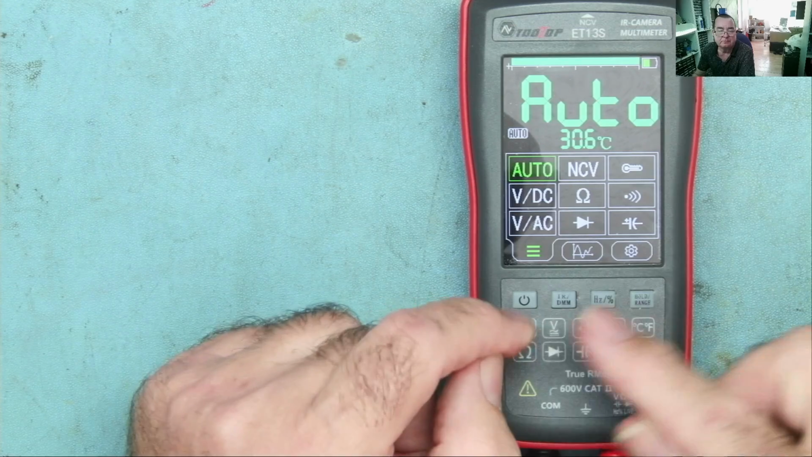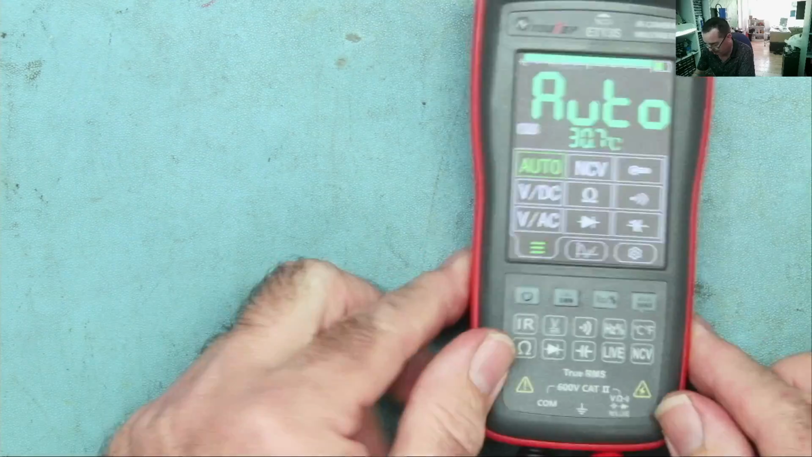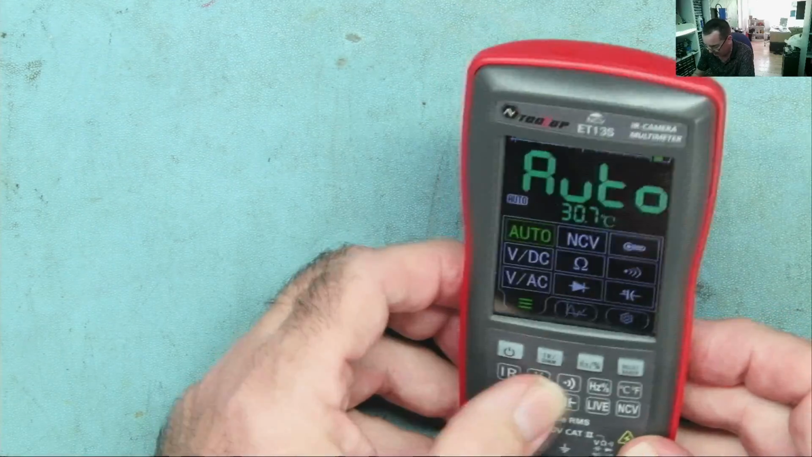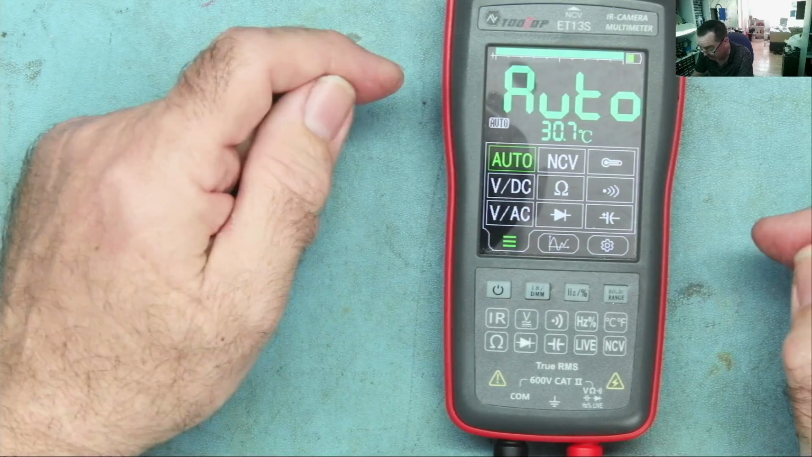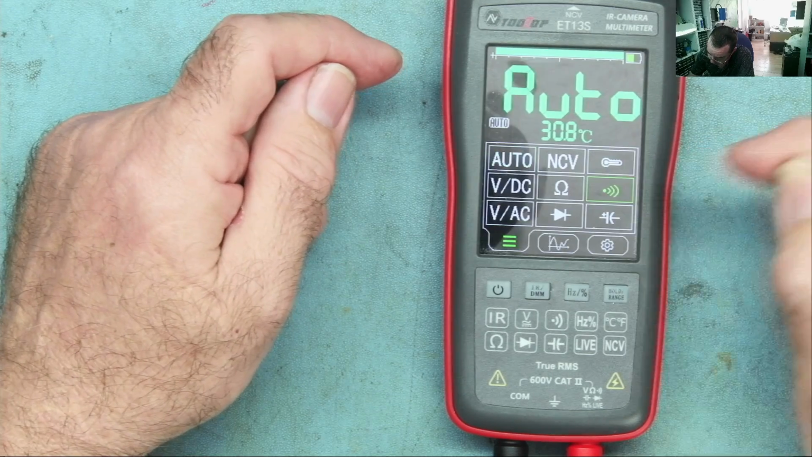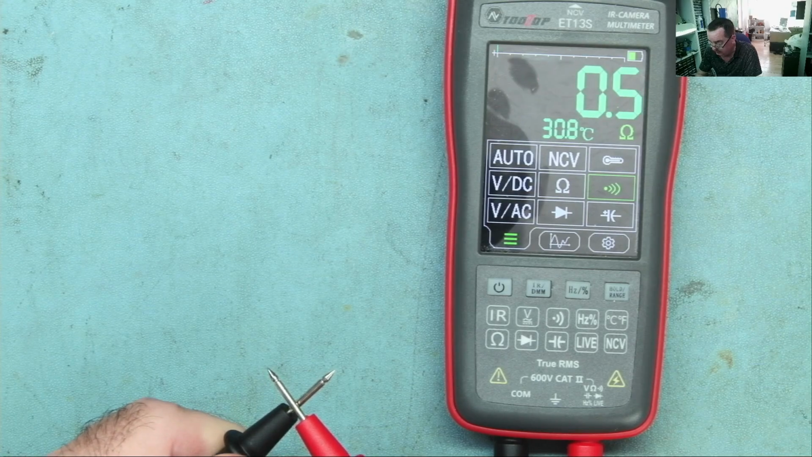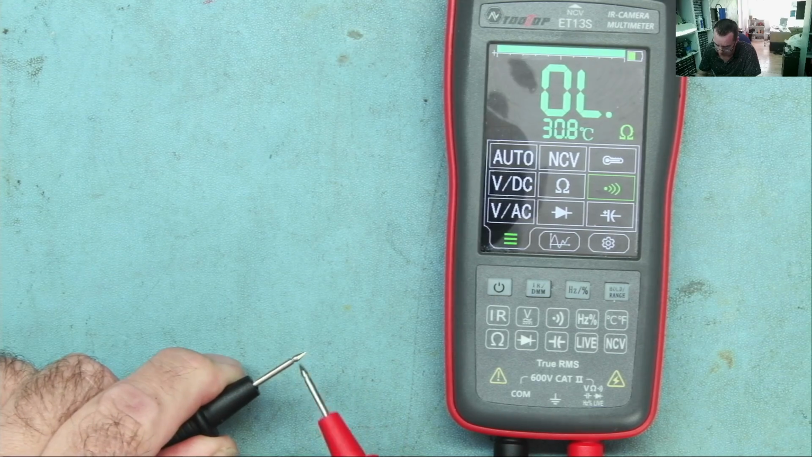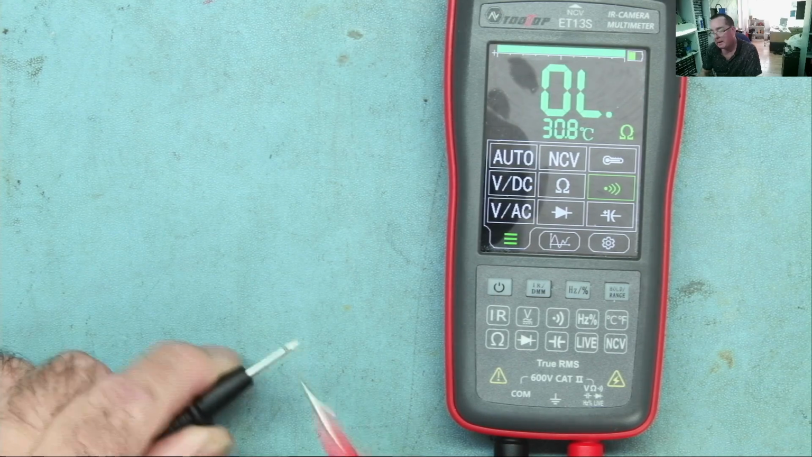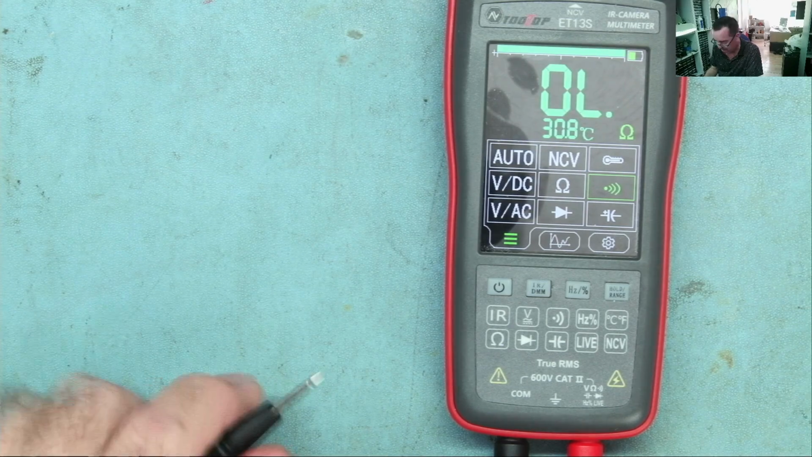These things here, these are not buttons, by the way. They're just decals, what I call them. Icons that represent the various modes it has, but these are not actually switches. To switch it, you do it on the screen. Continuity. That's pretty good, pretty fast. Not possibly the fastest, but it's pretty fast.